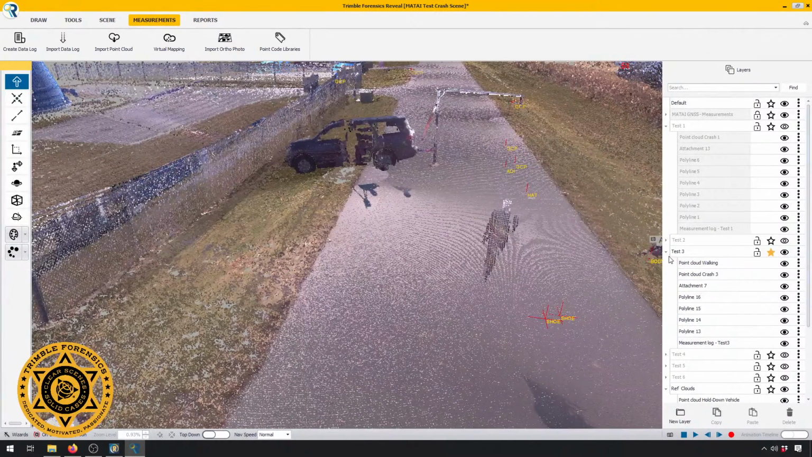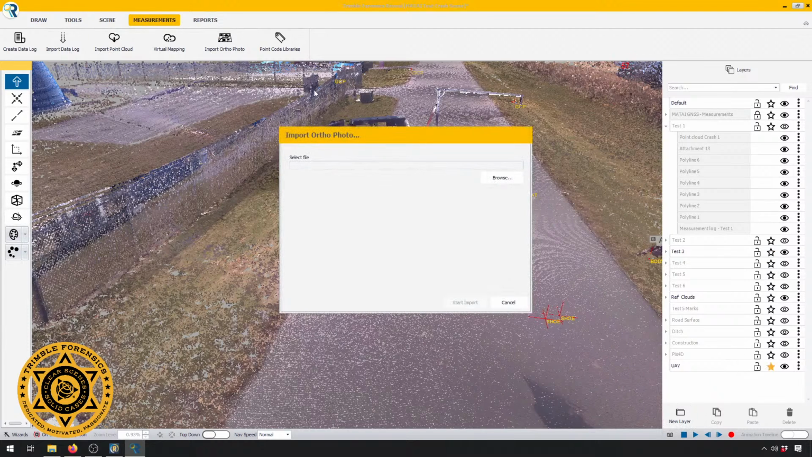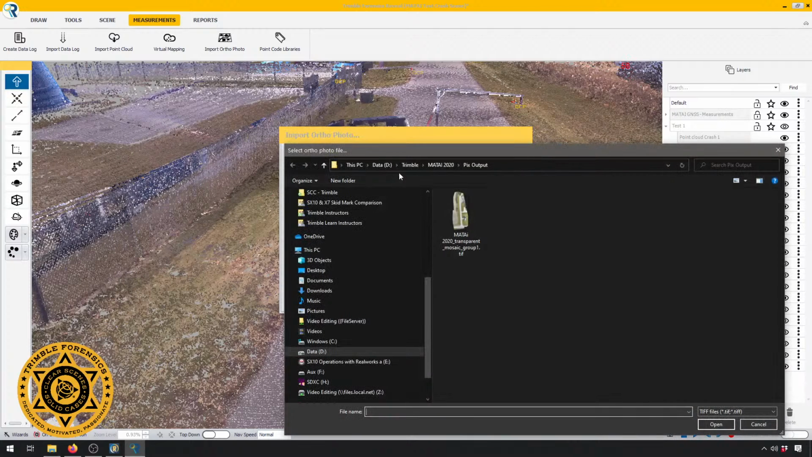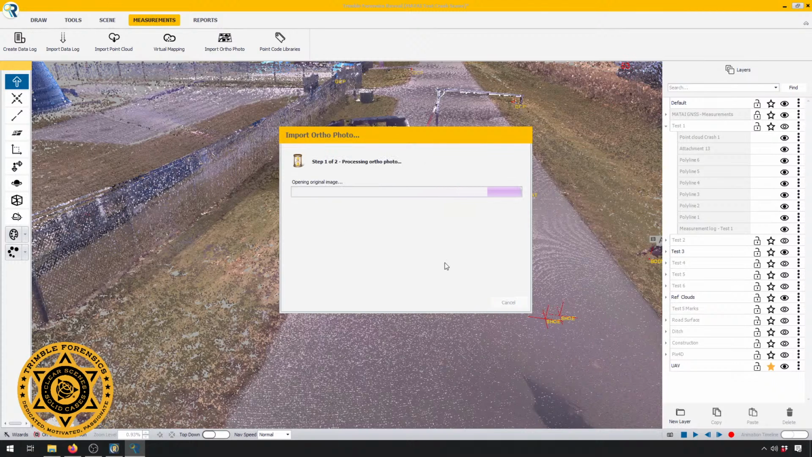So bringing in UAV data, I've already done it once, but I'm going to go through it again. I'll just create a layer called UAV, and I'm going to import the ortho photo. This will be the top-down 2D ortho that was exported out of Pix4D. And I've got it here as the MATAI 2020 Transparent Mosaic Group. I'll hit open. Now because it's coming out of Pix4D and it was geo-referenced, we can set our image coordinates equal to scene coordinates, hit start import.